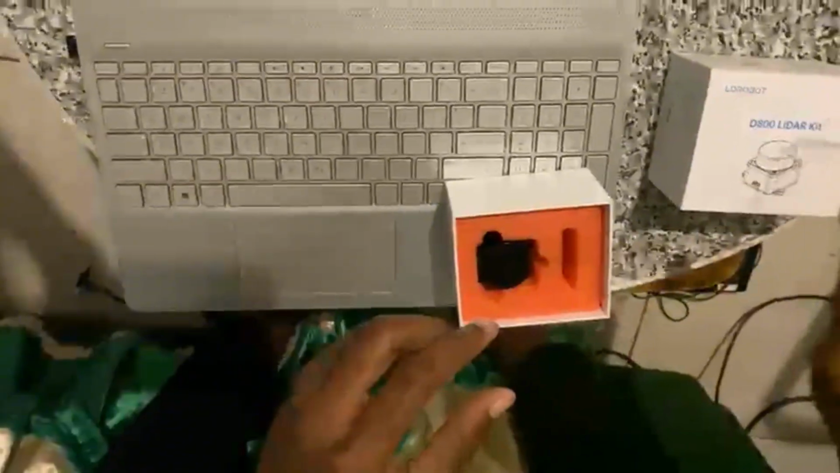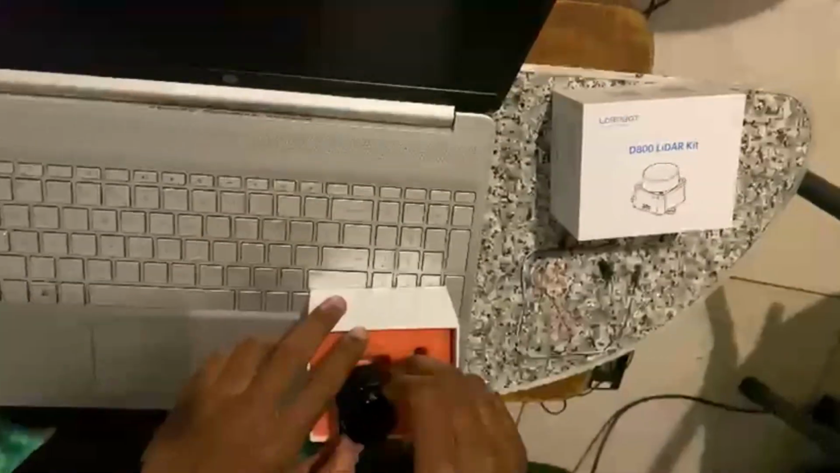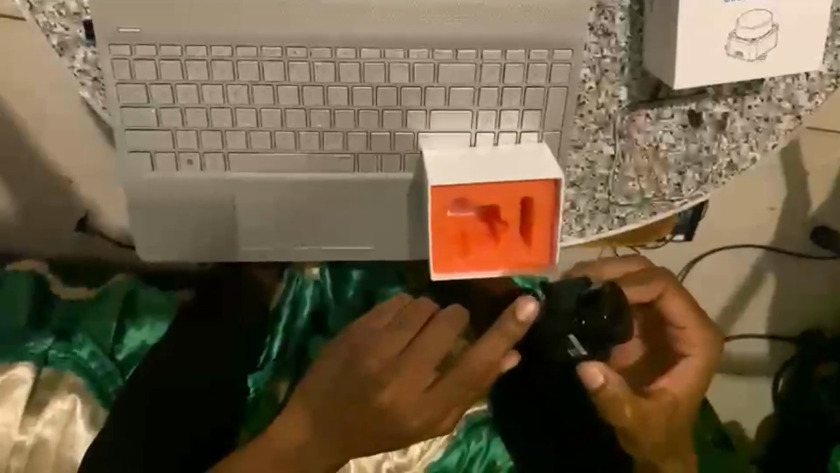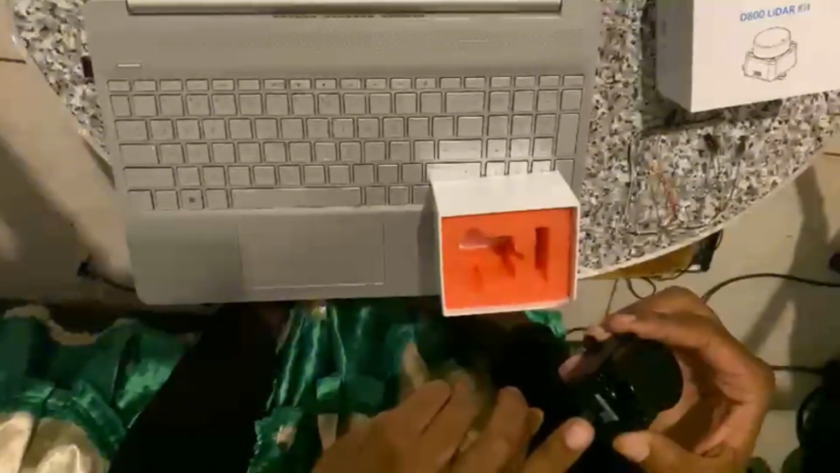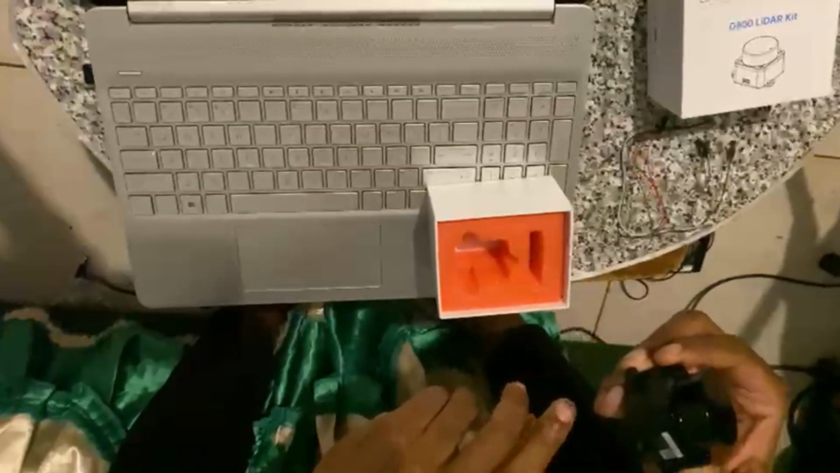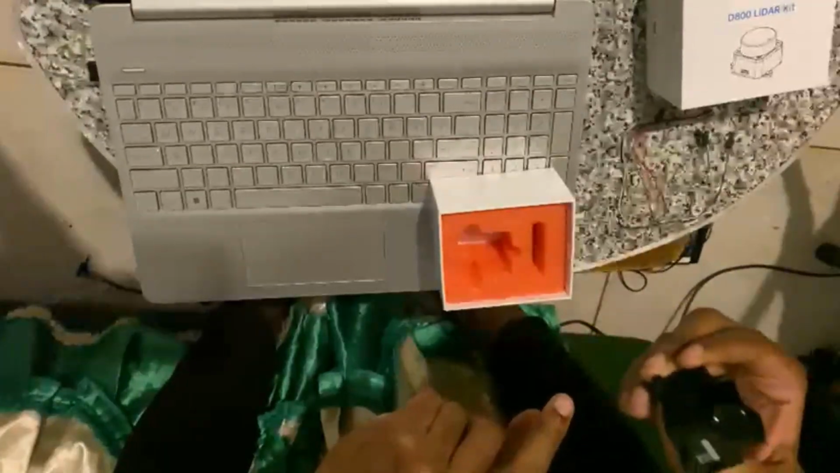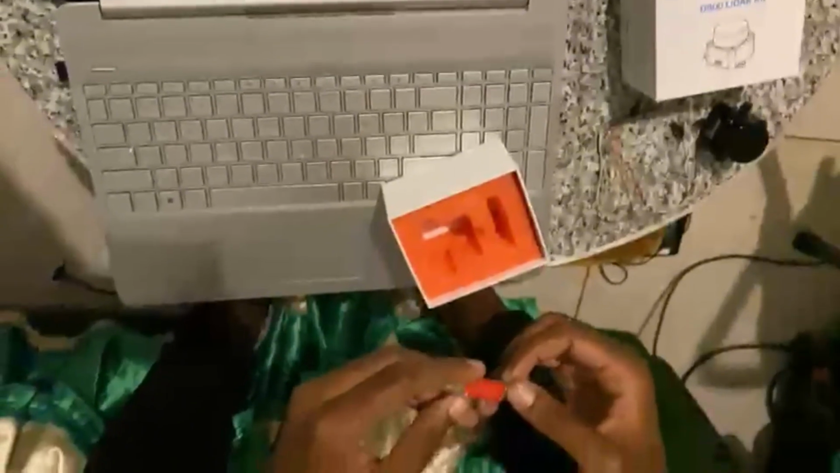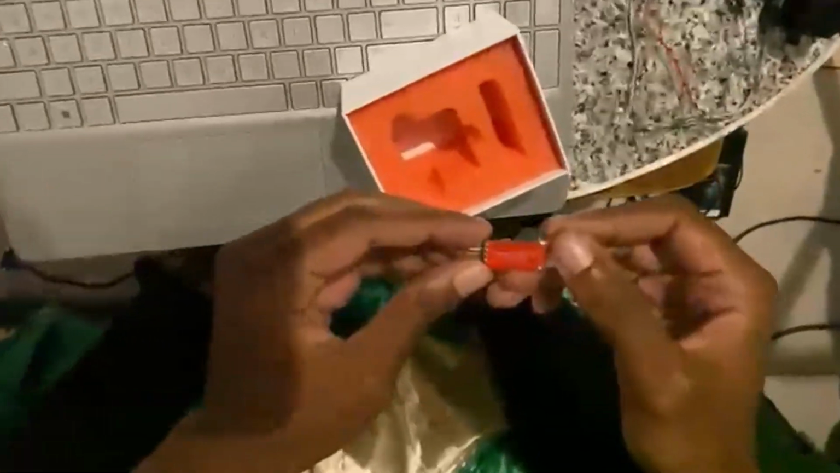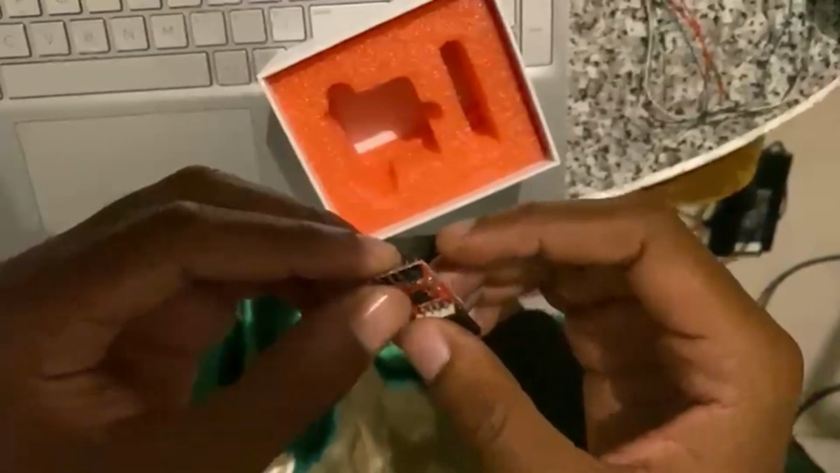So this is just the connector cables right there, and then this is the STL-27 LiDAR, with a range of 0.03 meters to 25 meters, which is pretty good for a low cost LiDAR. Then this one is the CP2102 module, the USB to UART module.